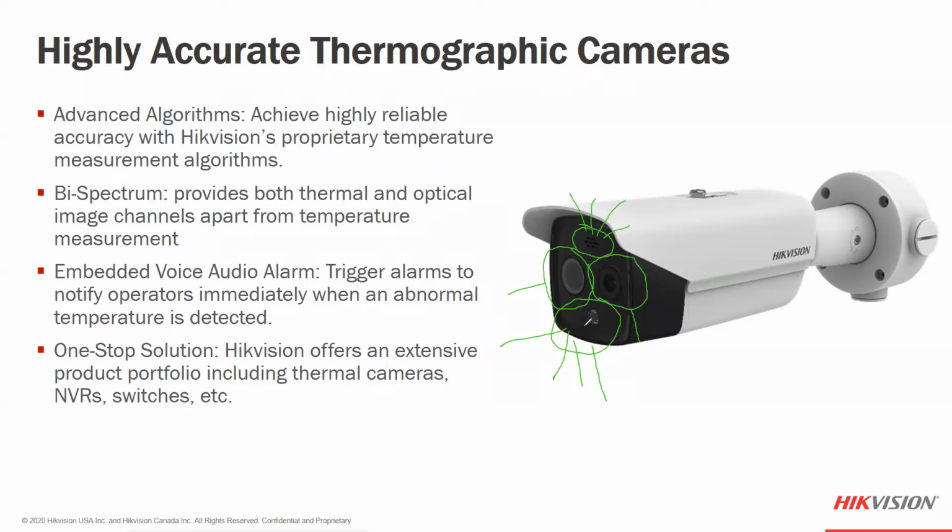Or he's actually doing a secondary temperature screening with a thermometer. He could still be alerted through audio or through a flashing light that something has happened. And that's kind of the purpose of the speaker and the light. So it's a very good function that we have also added to the cameras itself.